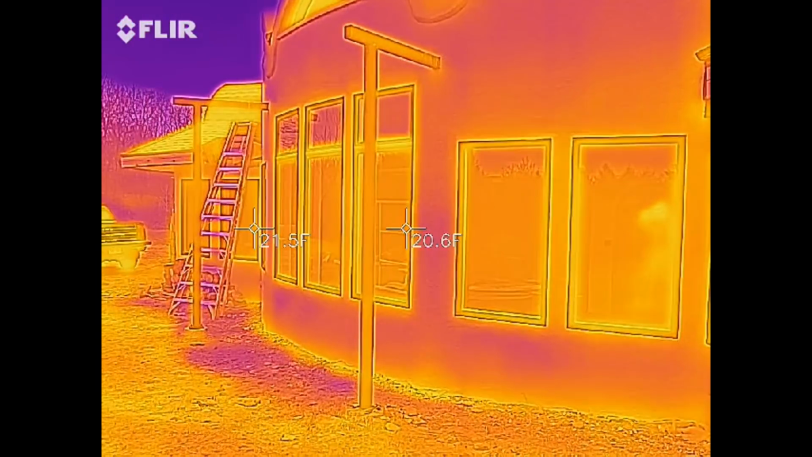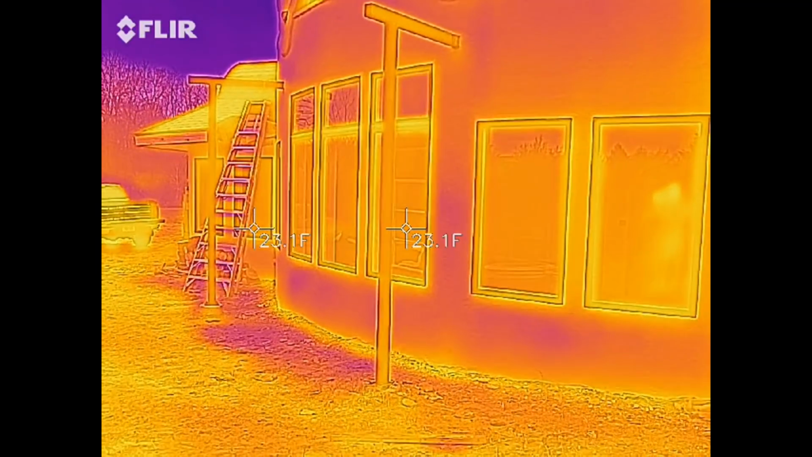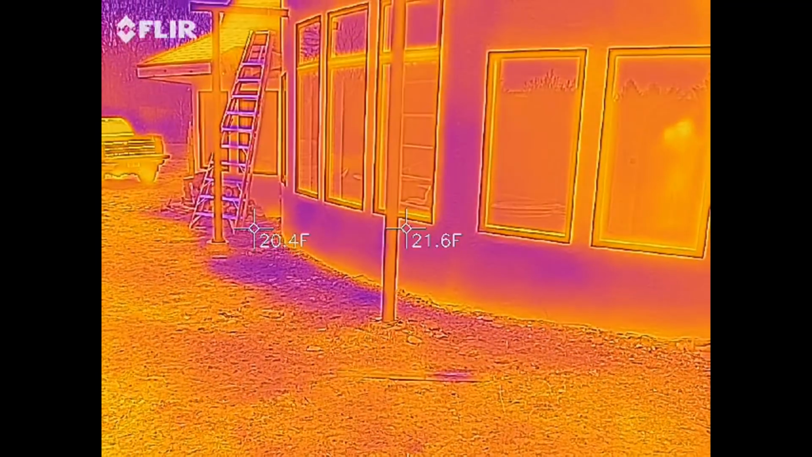That purple spot on the wall is probably because snow melt was dripping down into that spot all morning and cooling it off. Same on the front wall.